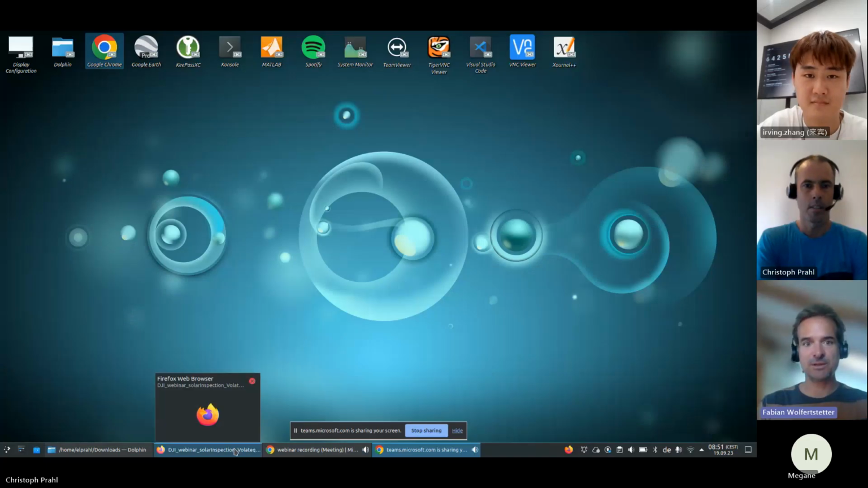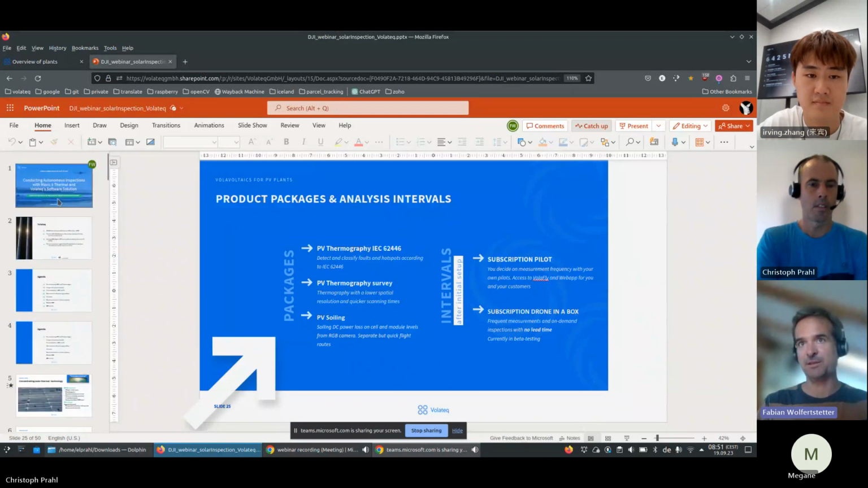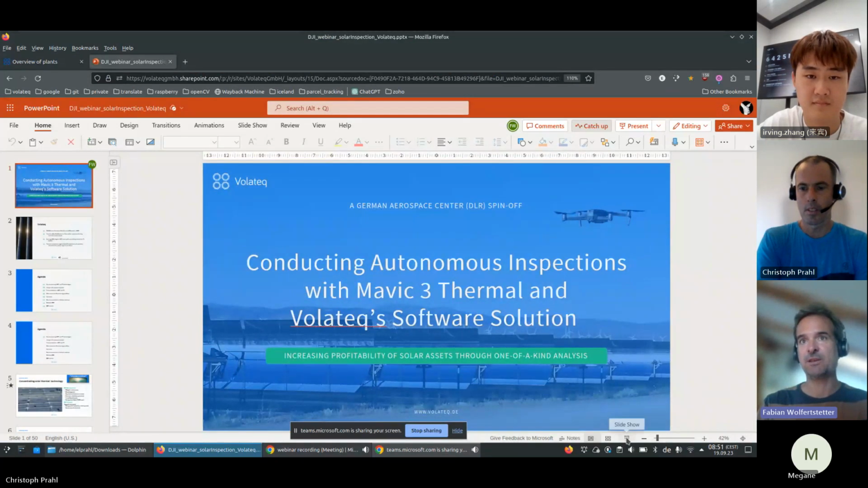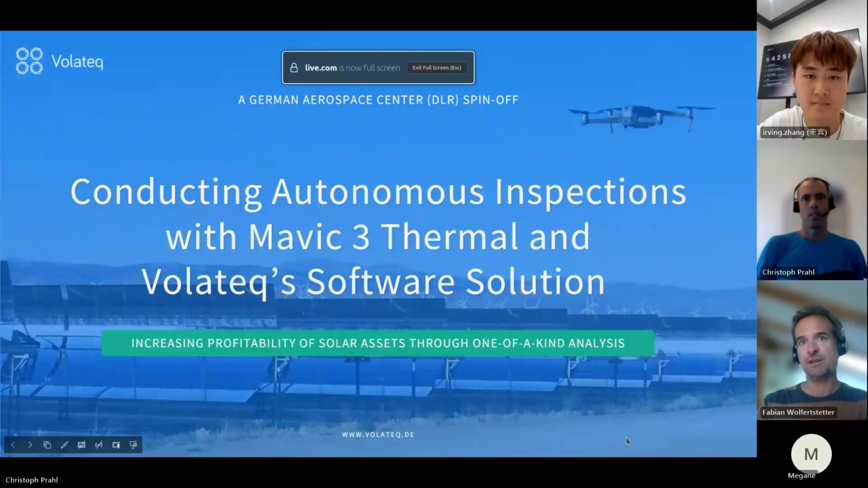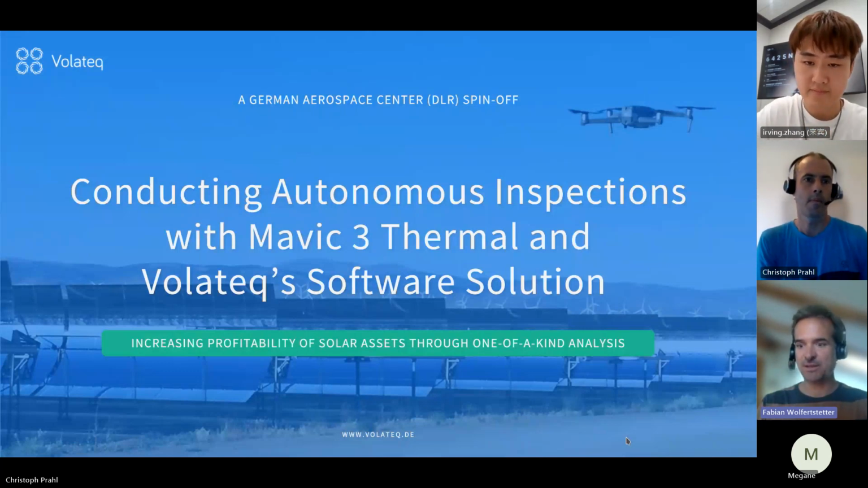So as you rightly said, we're going to talk about our solutions to provide autonomous inspections with the Mavic drones. Do you see our software? Do you see my screen now? Yes, correct. To use our software with the DJI products and how to perform these inspections.